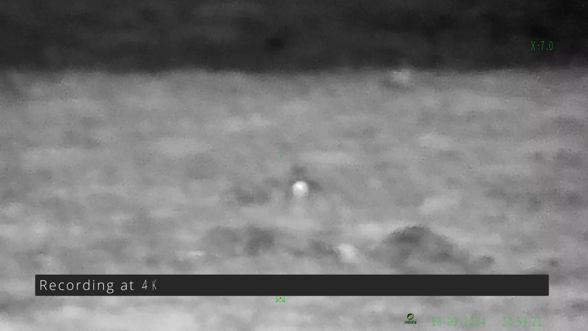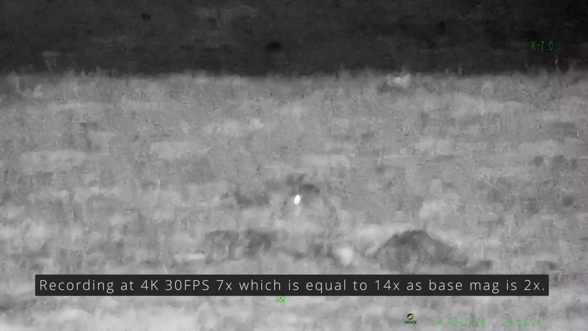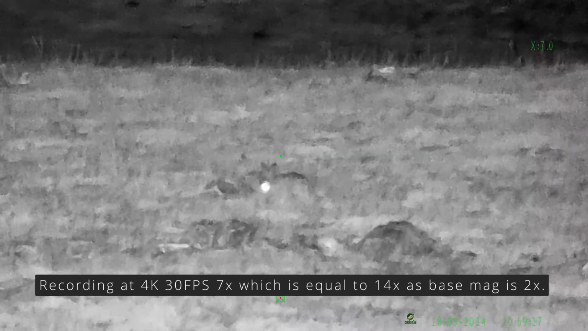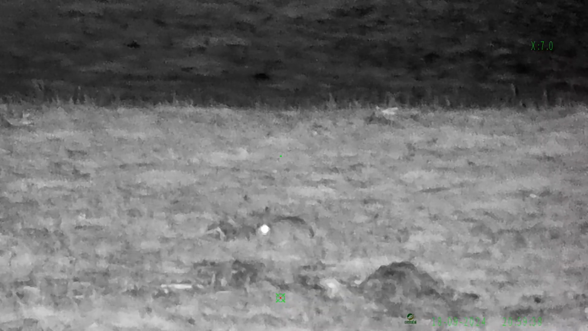You will have to keep in mind that if you're watching this on a big widescreen television, the picture's going to pixelate somewhat. Okay, that's at 7 times magnification. That's on 4K 30 frames per second.